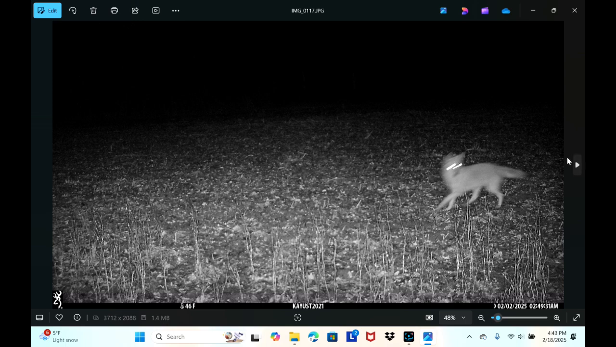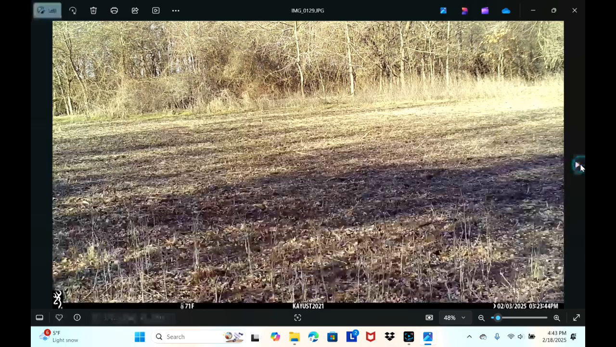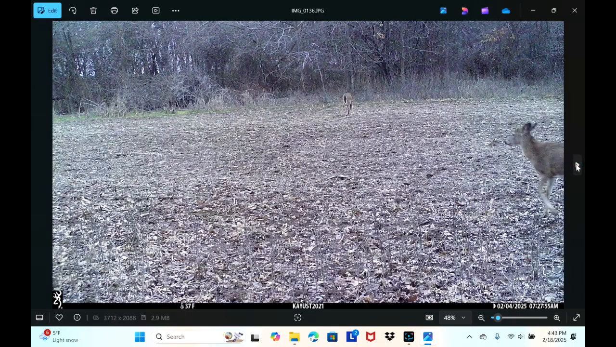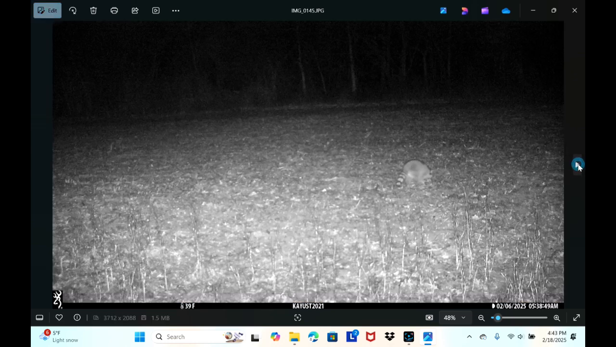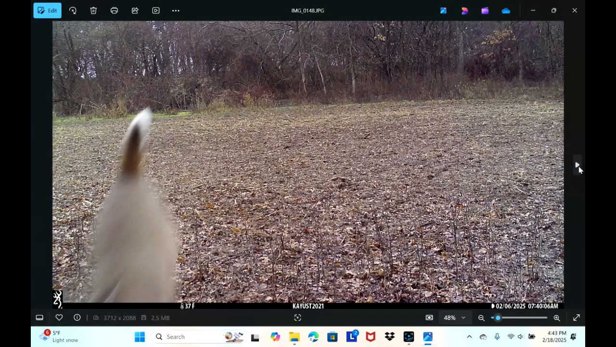Coyote again, running through there. Rabbit. I'm not sure what that picture was. That's another rabbit. Raccoons. Does. More does. Coyote. Wonder if that's one coyote or if there's multiple ones in there. Doe running away from us on the 6th at 7:30 in the morning. Here she comes back.